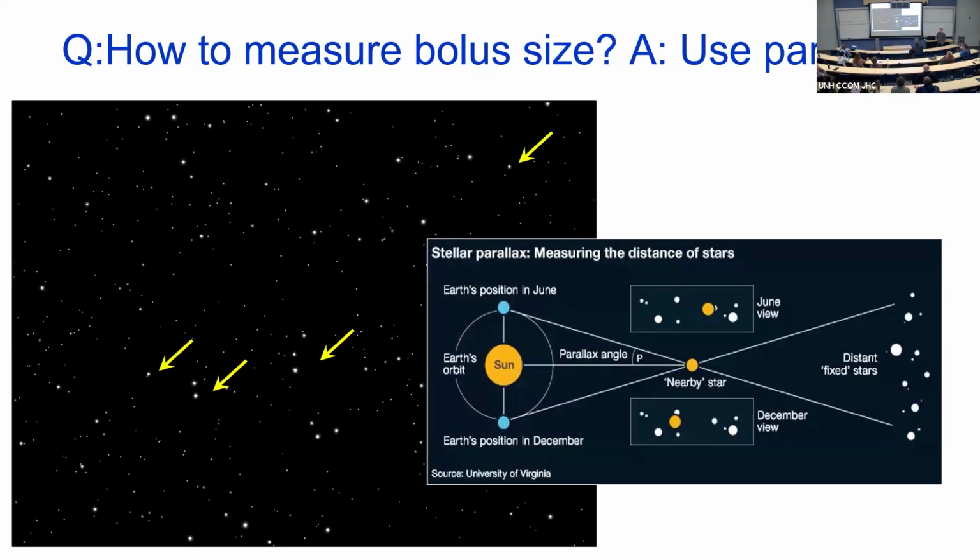Okay, so those are all kind of pretty pictures, but can we say other quantitative things about these boluses? Well, it turns out we can, and it's because of how the SAS data is collected and presented. There's a technique called parallax, which they use in astronomy to determine the distances of nearby stars.